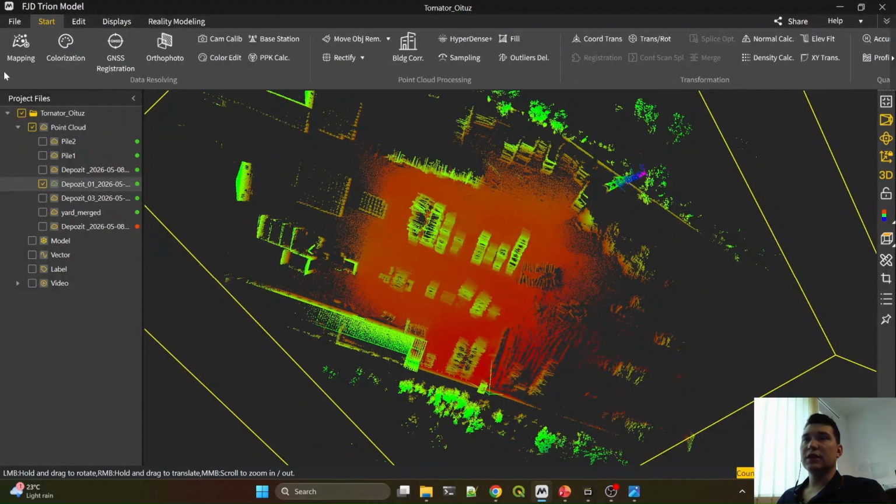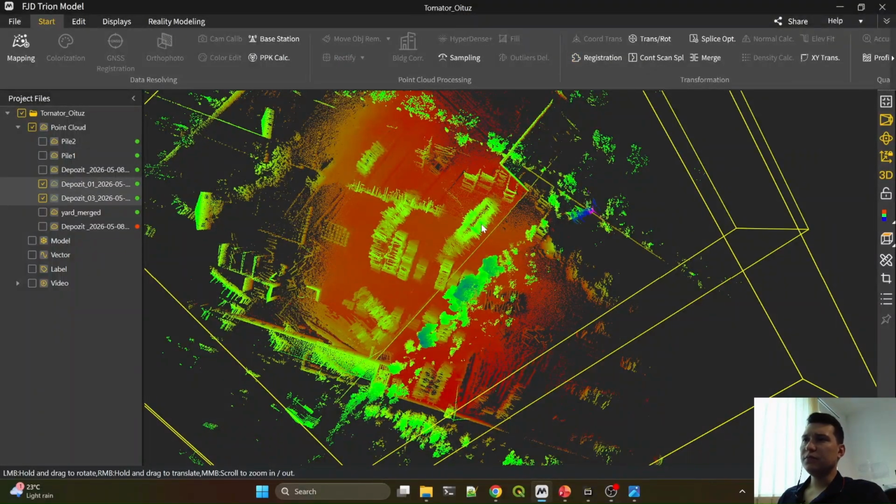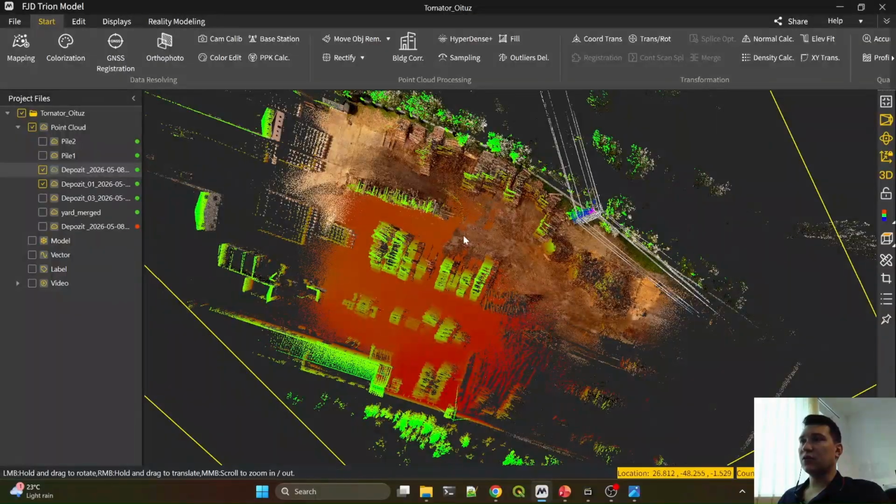After we did the processing, the mapping part, we also did the colorization, and the application, the Trion model, is really nice because even if in the field the operator didn't use the GNSS options of the scanner, and the point clouds are now overlapping, I actually can, based on the reference one with the registration option from here, match the more scans separately. So you can see I did this already in this part.